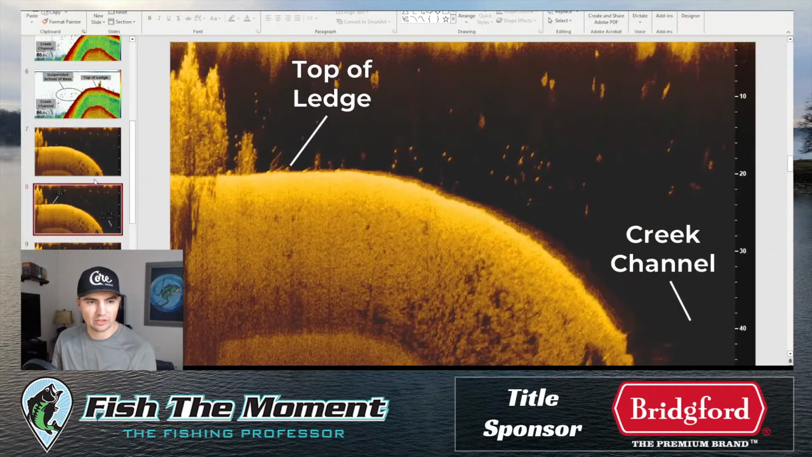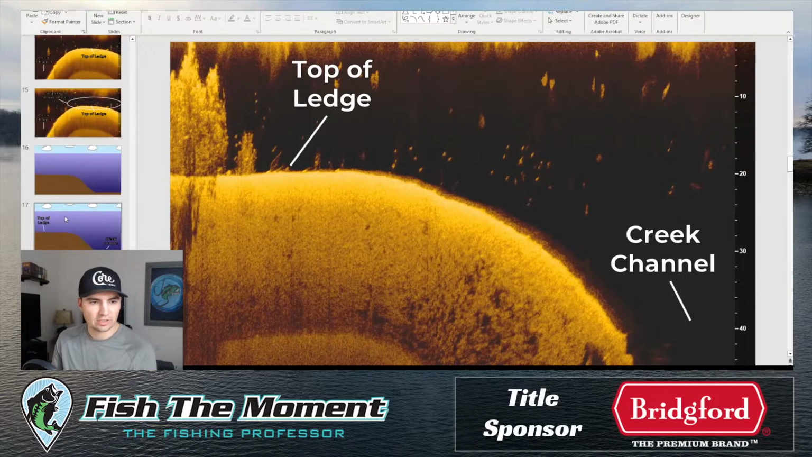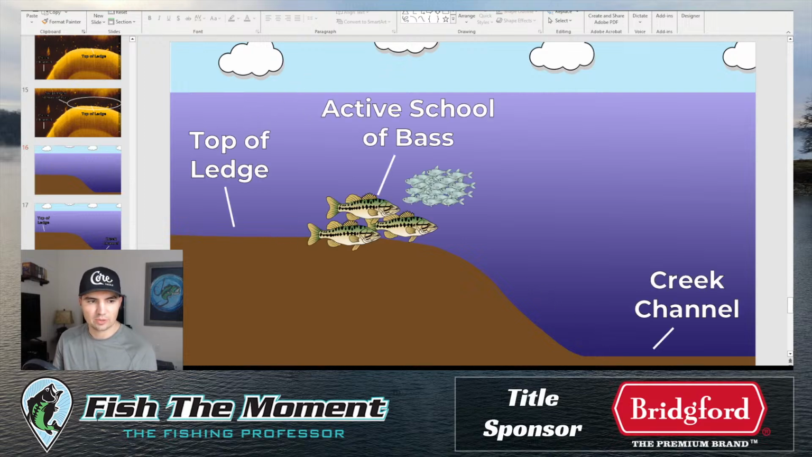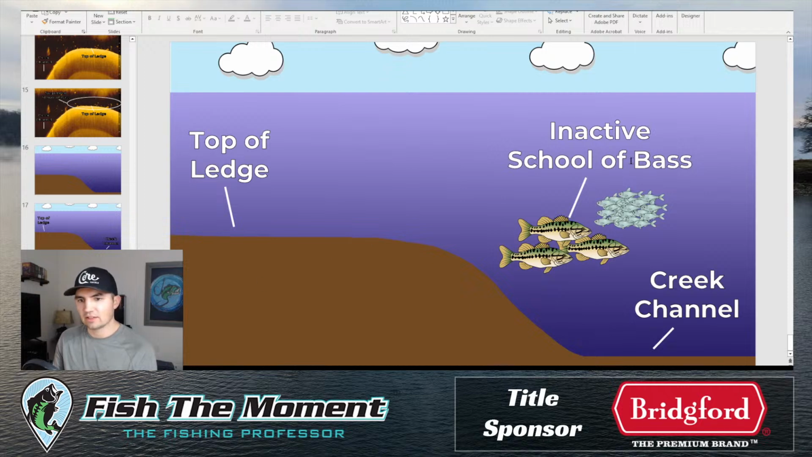I have a couple more graphics to give you an idea of what this looks like. So here's another graphic, if the other one wasn't sitting right for you. You basically have, again, the surface of the water, the bottom of the lake, and the ledge drops off. So top of the ledge, an active school of fish is setting up on top of the ledge. Creek channel, an inactive school of bass is off the ledge, sitting over the creek channel. Some basic concepts here.